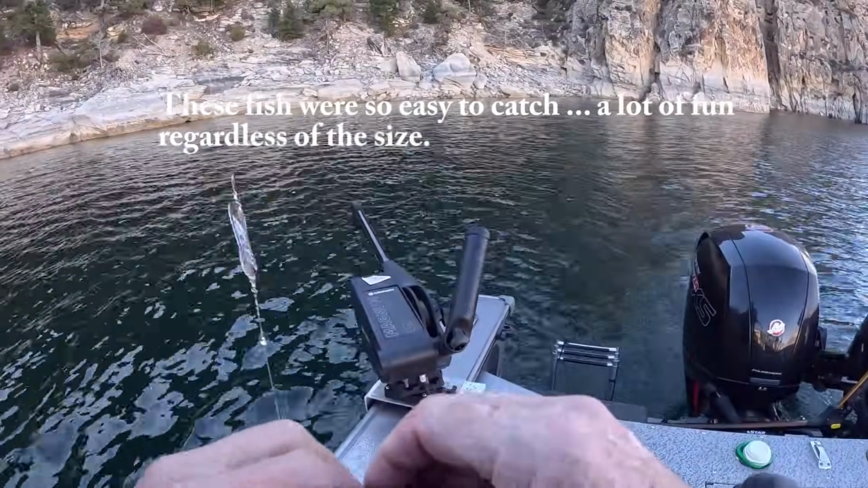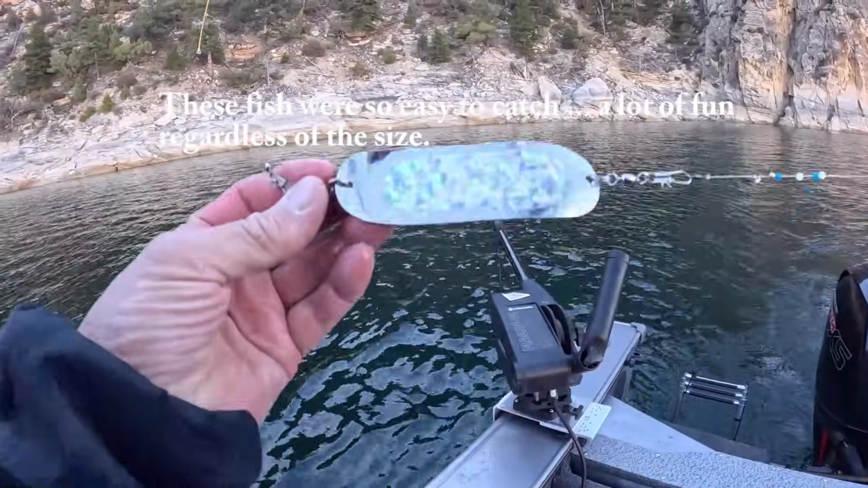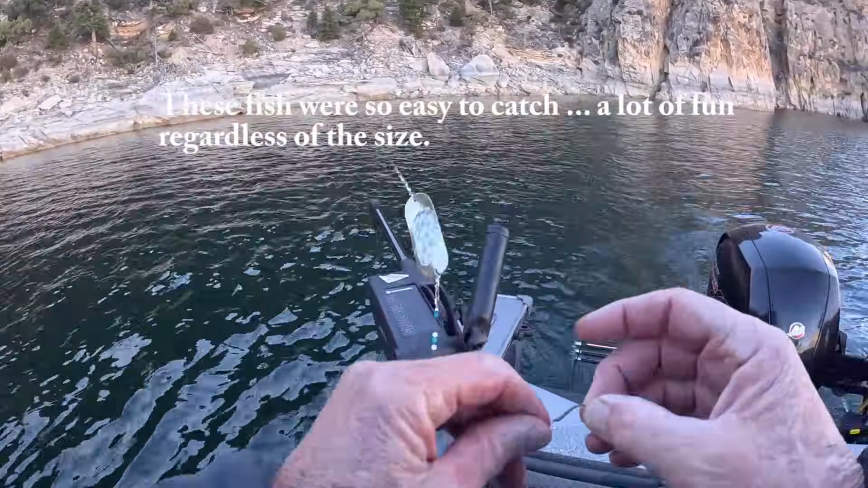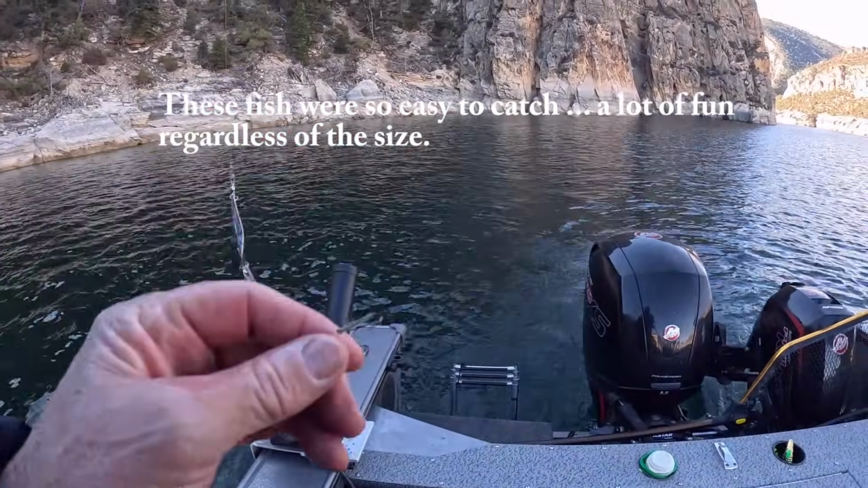Okay, so that tells me that the fish, by the way, you can see I've got a silver Dakota. I'm still using my blue kokanee kit. I'm going to be switching up around if I get a chance.